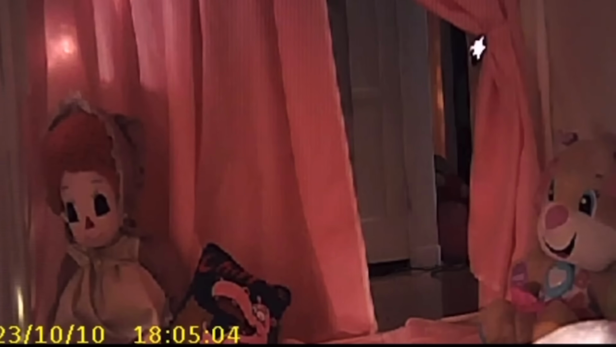A dark, skinny shadow quickly moves past the opening in the curtains. It almost looks like it swings past. Because it's so tall and skinny, there's no way it could be a human.